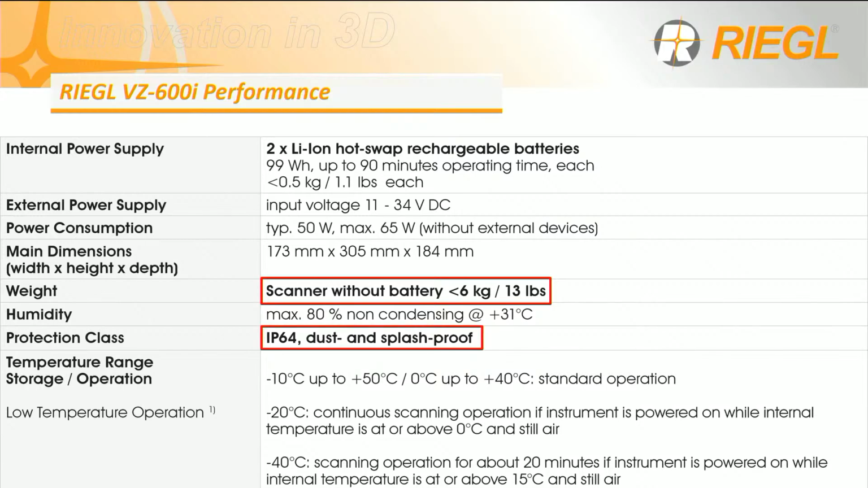Of course, although the construction of the system may look less robust, it still maintains a very high environmental protection of an IP64, which is dust-proof and splash-proof. So we did not downgrade at all because it's lighter and smaller and using different material in the construction. We still maintain a really high IP for demanding environments.